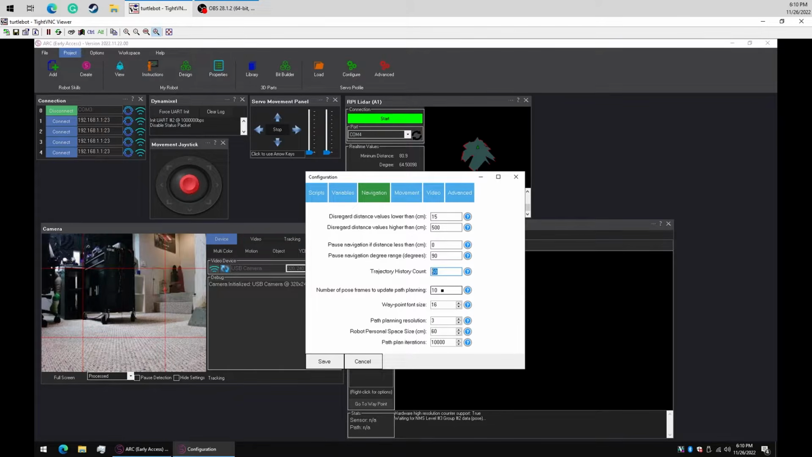50 is fine. And this is the number of pose frames to update path planning. So what that means is every time it receives a pose update, which is an idea of where it is in the room, how often is it going to update its path to its destination? Because it's not going to update every single time it gets a pose, because then your CPU is going to be going bonkers doing so many calculations. Our font size is on the display, how big the font is going to be. Our path planning resolution, and again we can read about all these different settings here.